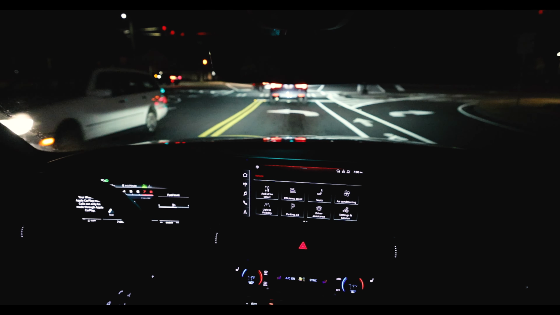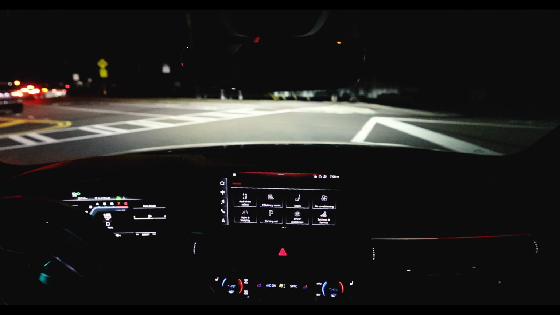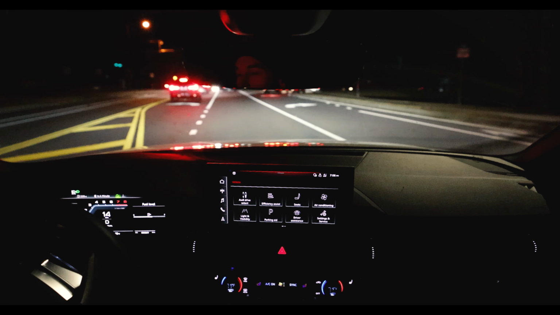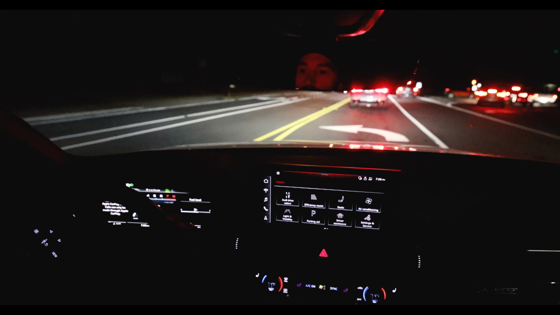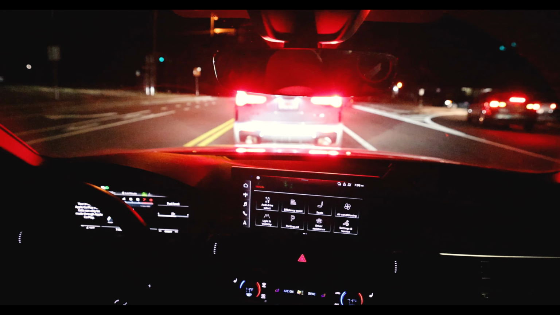These bucket seats that come with the S4, I have them in leather. I kind of wish I had the full Alcantara version of them, but the leather is really nice and really comfortable. Honestly, leather is just a pleasure to keep clean. It's not as tough as Alcantara. Alcantara can be a little bit of a pain to keep clean. It gets kind of scuffed up pretty easily.